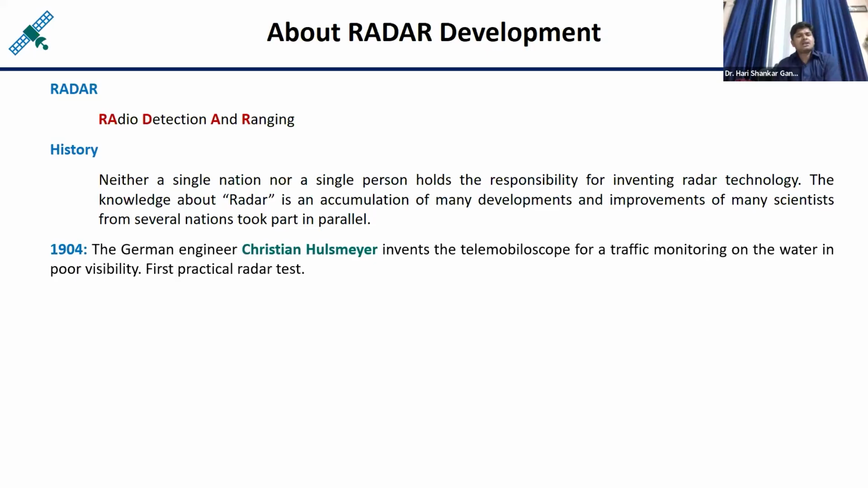So the German engineer started monitoring such kind of traffic using a device called the telemobiloscope. And the concept of the telemobiloscope was similar to the principle of the radar. So it was basically the first practical radar test to monitor the traffic over the ocean surface.